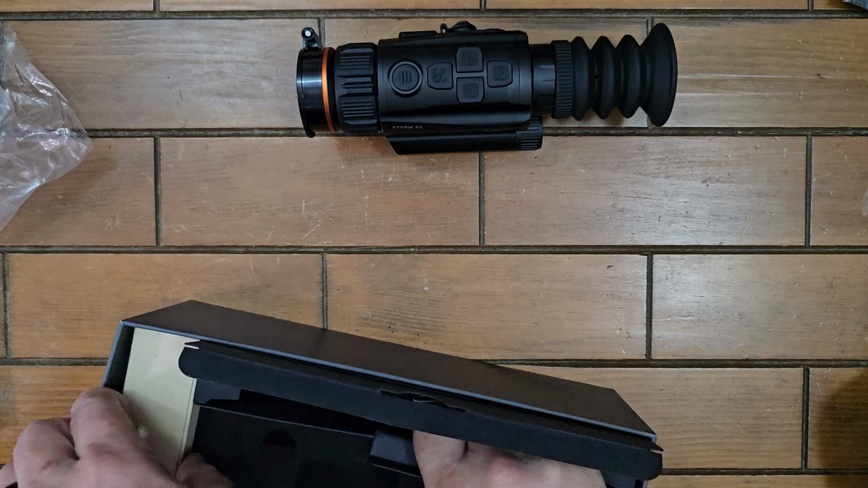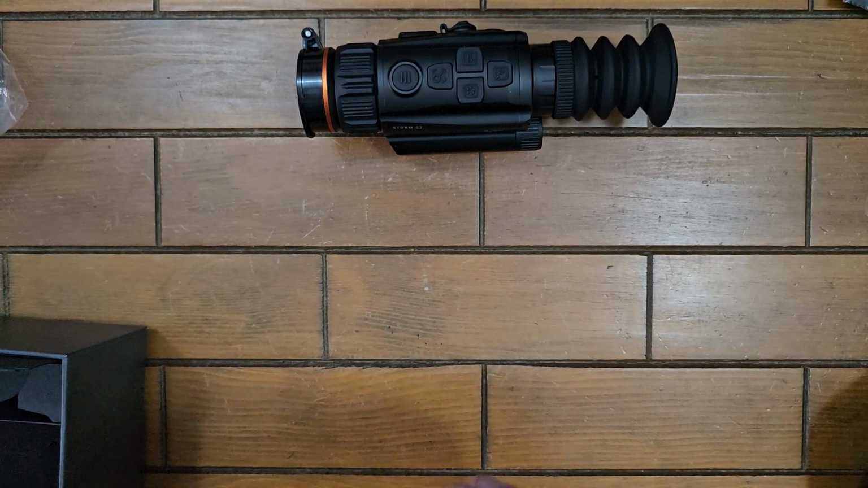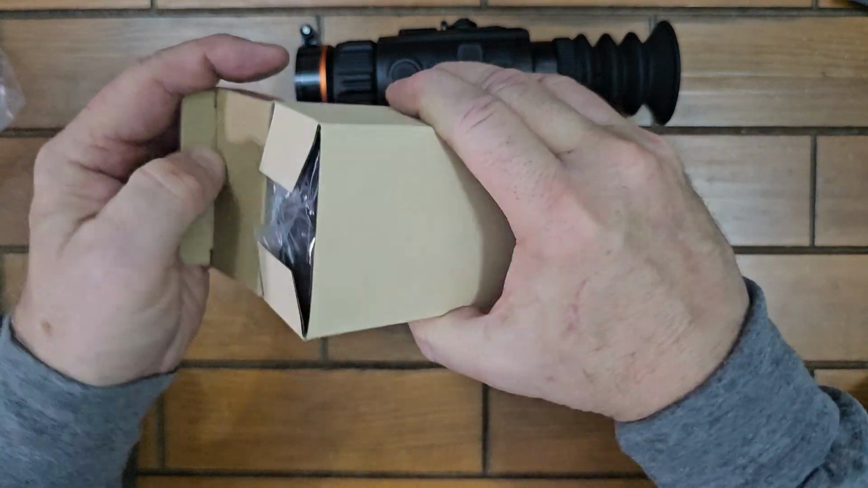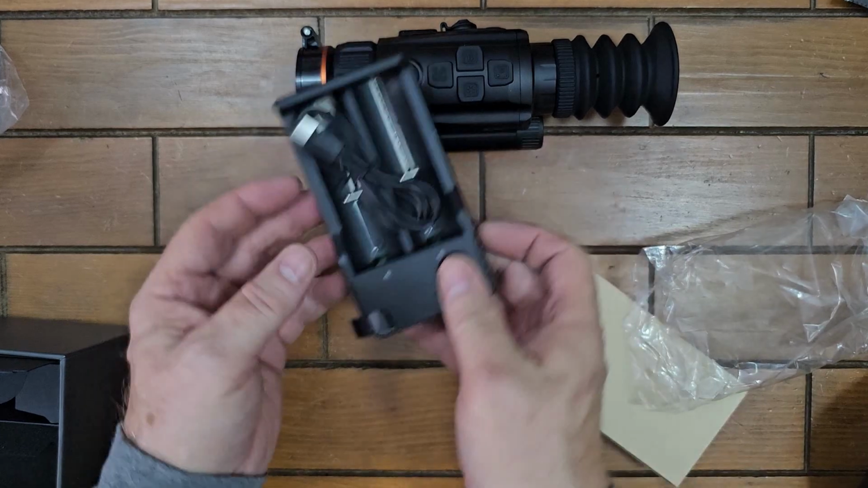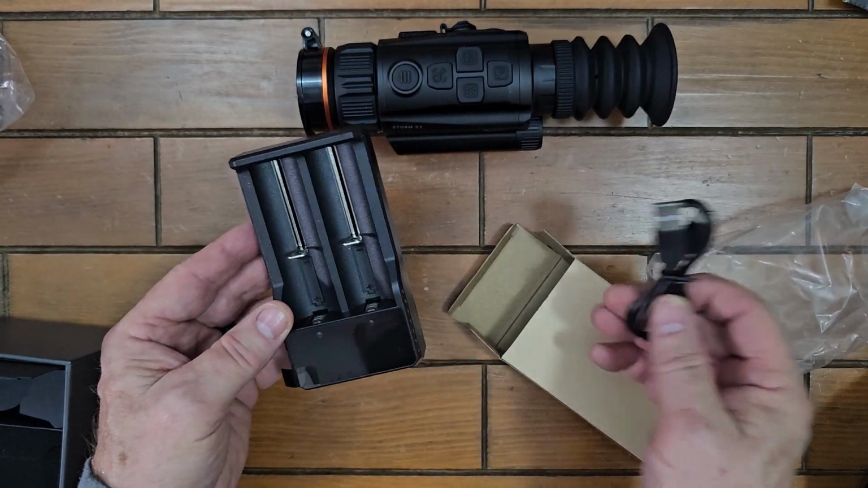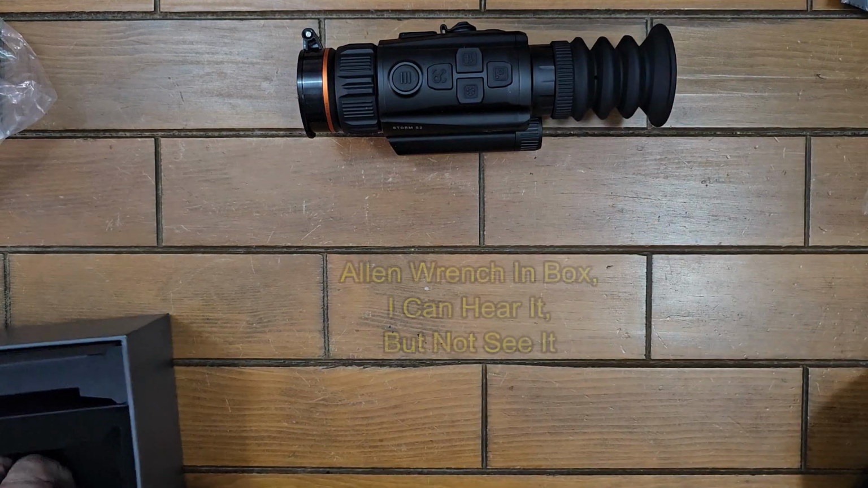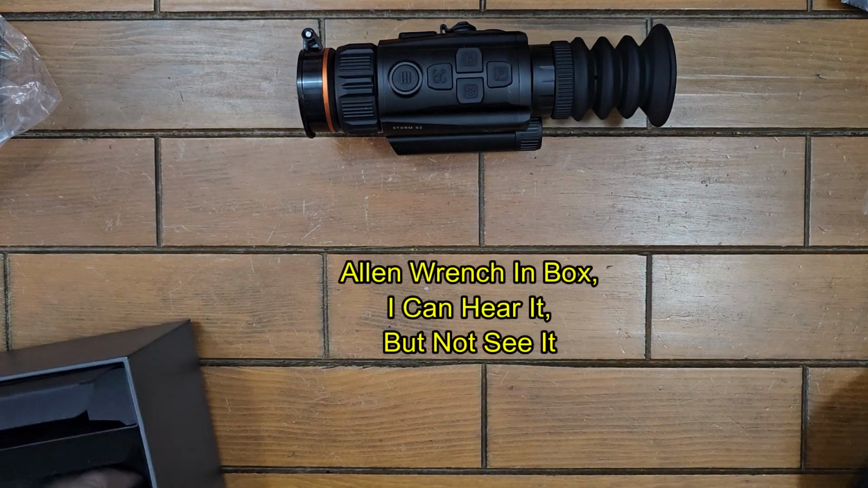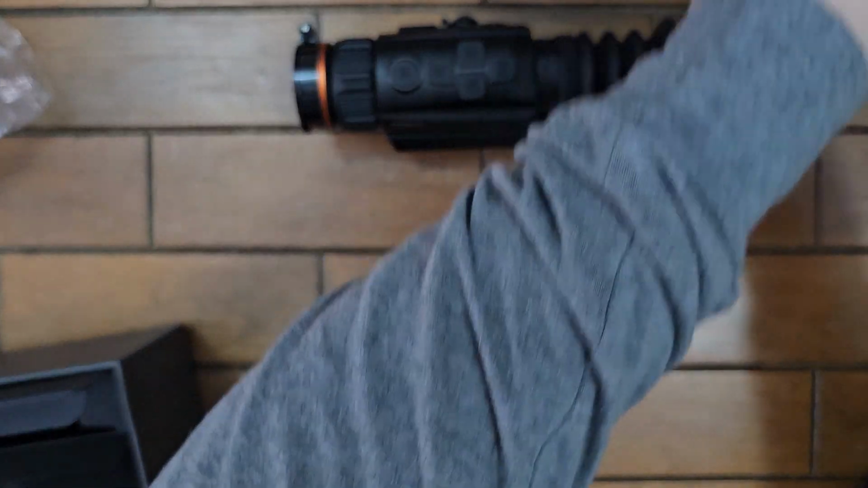That was the lens cloth. Of course, all the optics are going to come with lens cloths. That's nothing new. And let's see, in this box there's going to be the 18650 battery charger. It'll charge 2 batteries at a time. And in moving the box, I know there's something else in there. It's the Allen wrench. It's actually tucked under one of the folds of one of the boxes. I didn't get it out at this time, but it is in there.